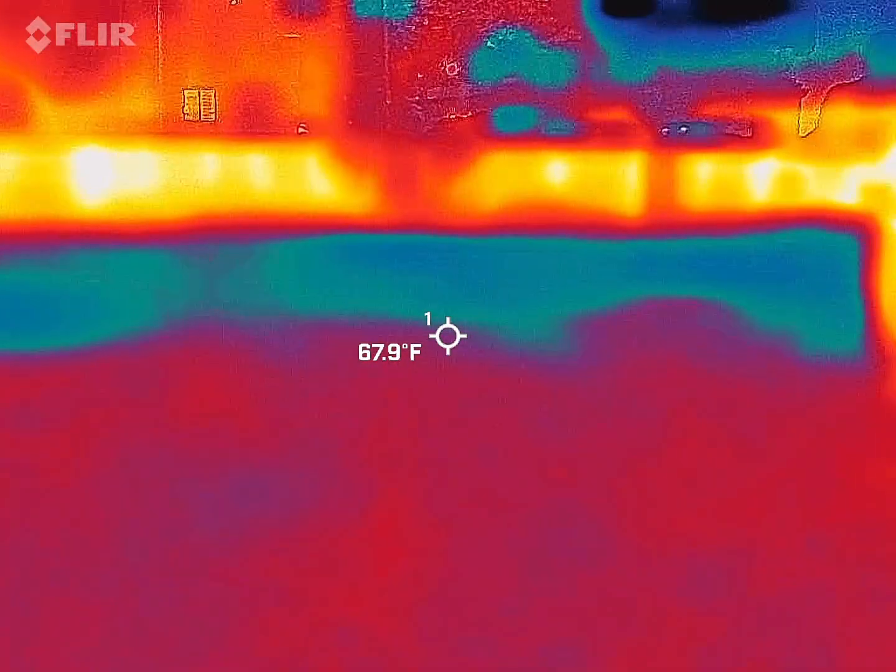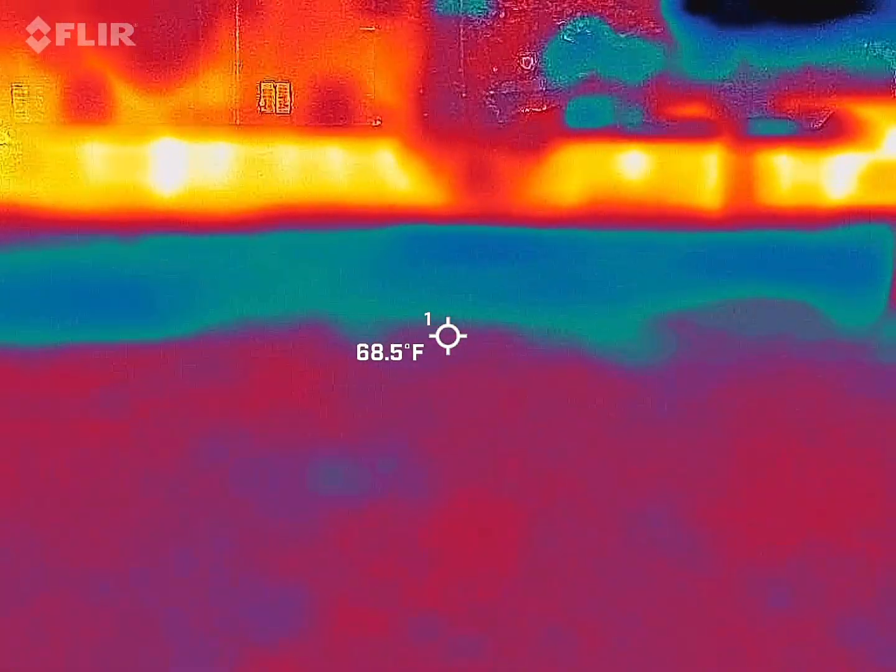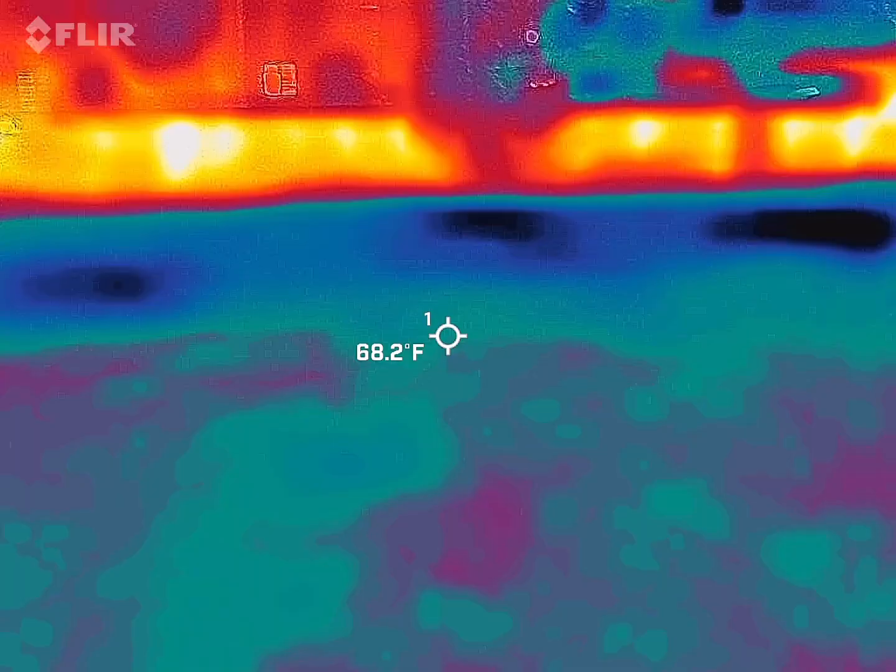I was watching it frame by frame, and when the heat blob moved out of the way, right behind it was a full black figure, standing there. That's really wild. It was there for a split second, and if I wasn't going frame by frame, I may have missed it.